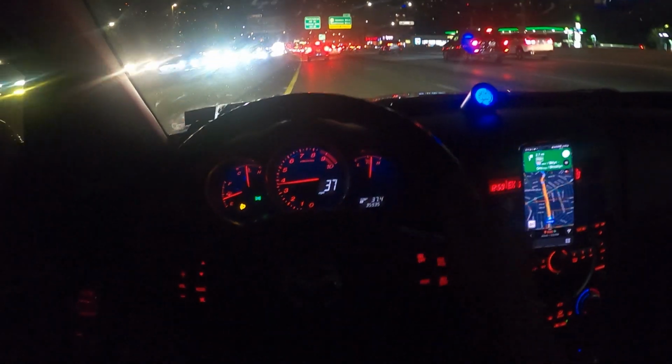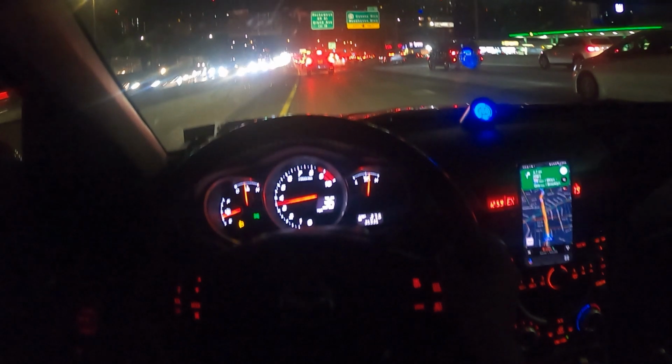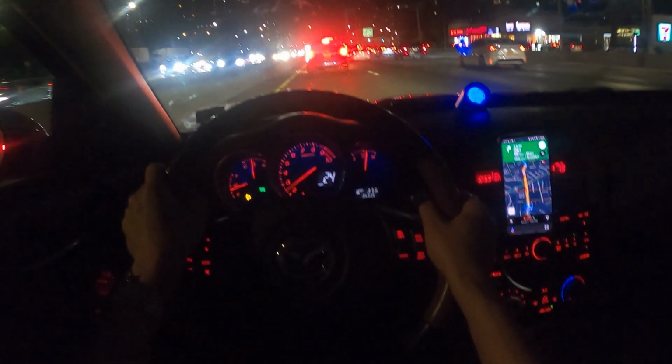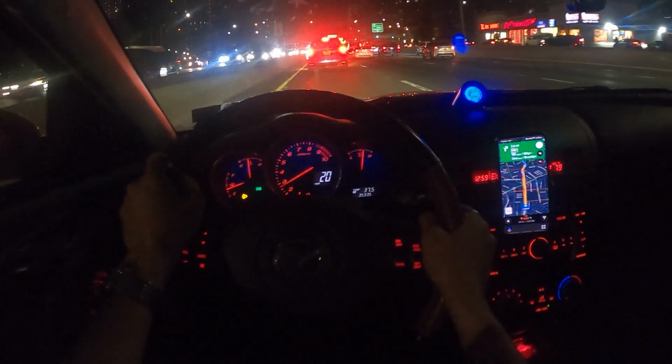But which one do you guys prefer, the red version or the white version? Honestly, right now looking at it, I prefer the red one. And yeah, let me know what you guys think in the comment section below. Which one do you prefer?